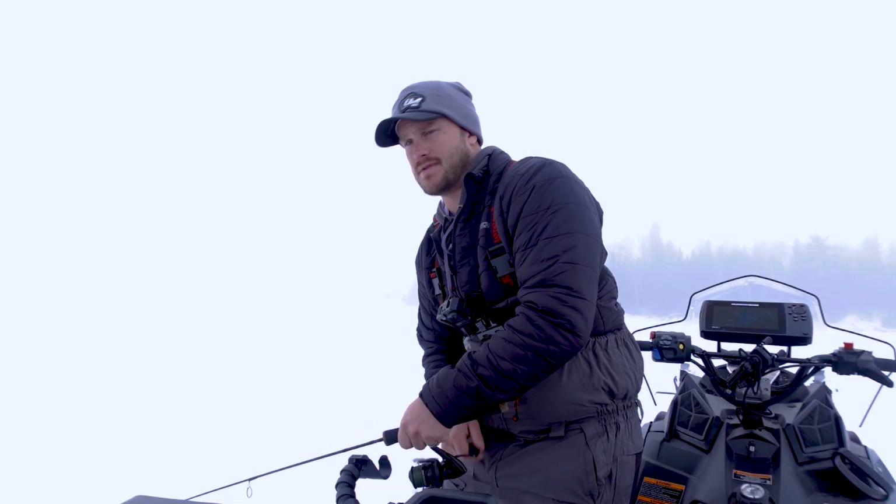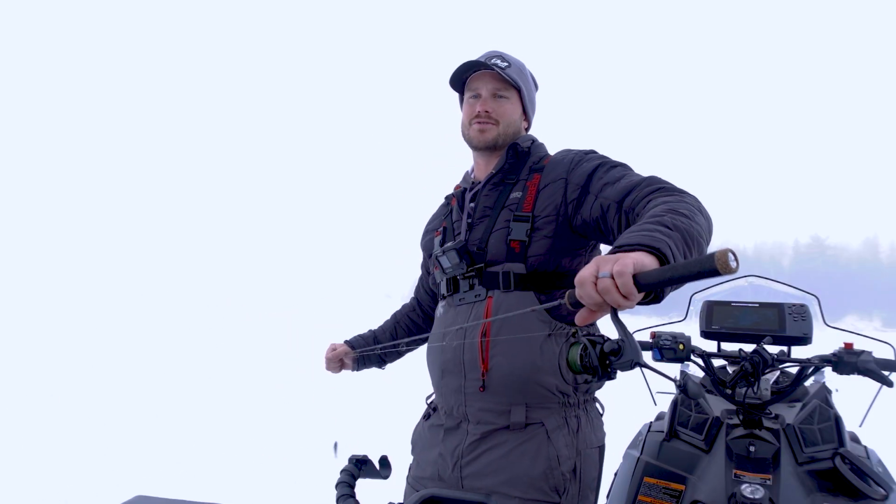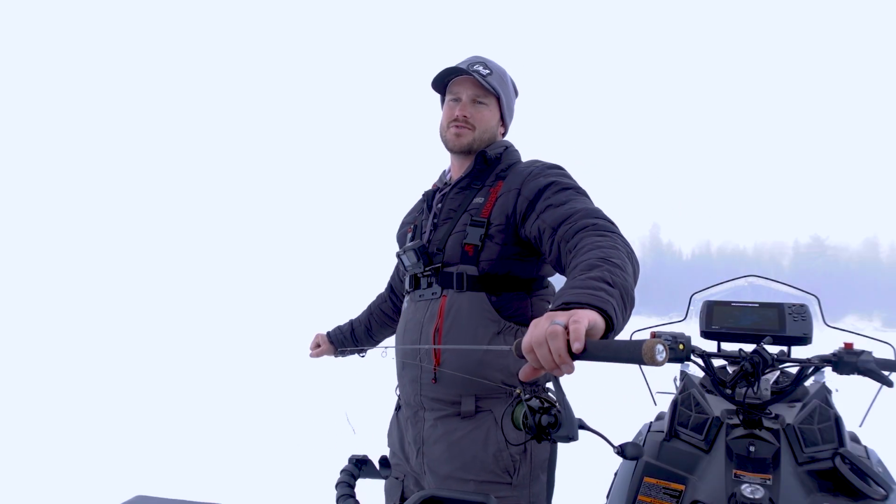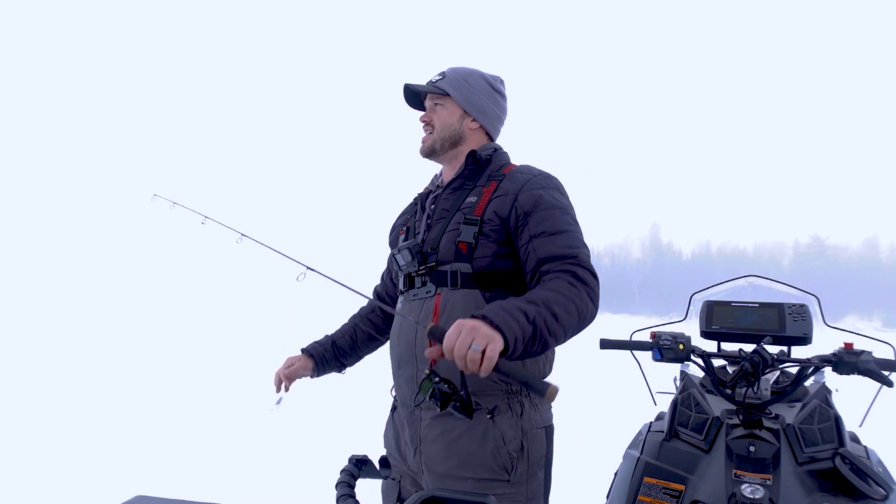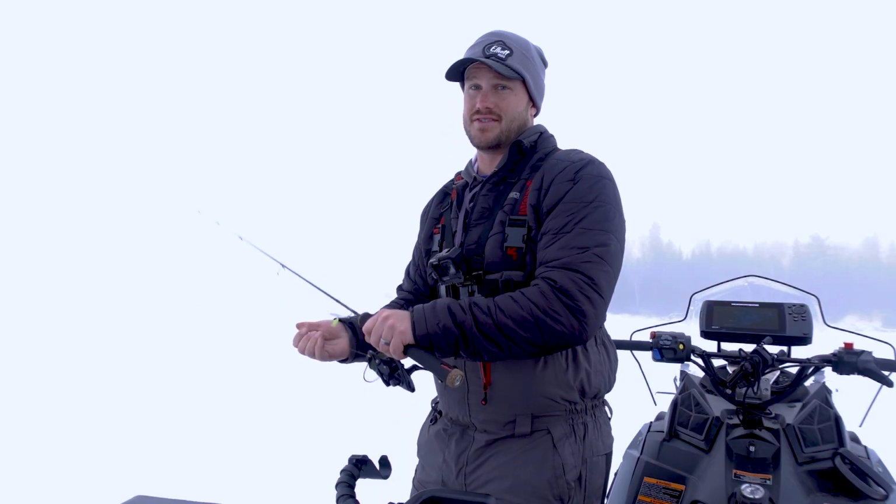Throw back down that power switch. That's my confidence bait right now. You'll find that happens very quickly when you're out trout fishing: you catch a couple fish and you quickly develop some confidence baits. A lot of times for me that's a tube, but on this trip it's been this power switch.